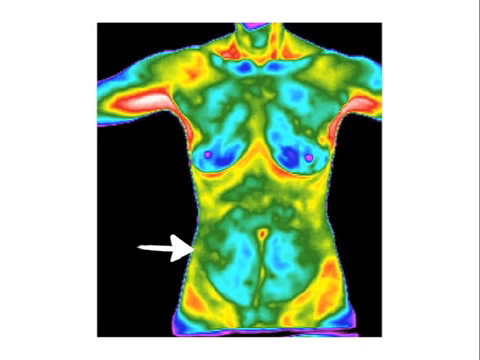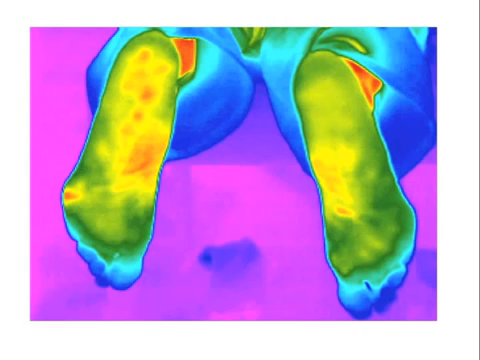This picture shows patchy heat in the abdomen. Also, take a look at the upper right shoulder compared to the left side. I will let you take a close look at this picture. I'm quite sure I don't need to say anything here.